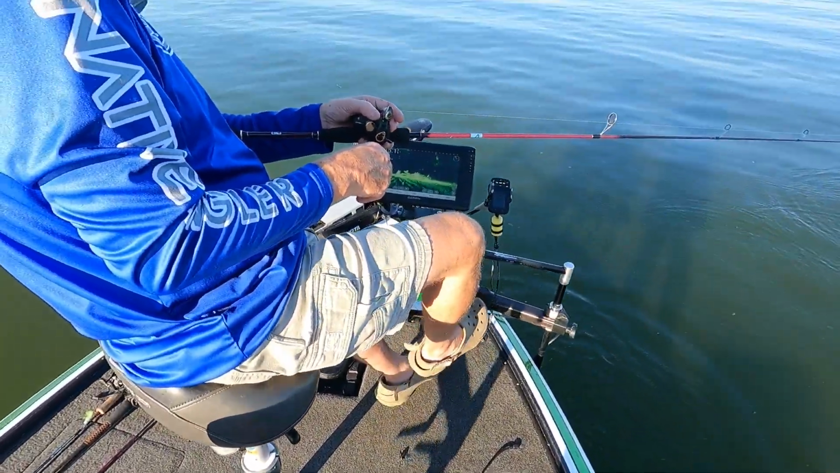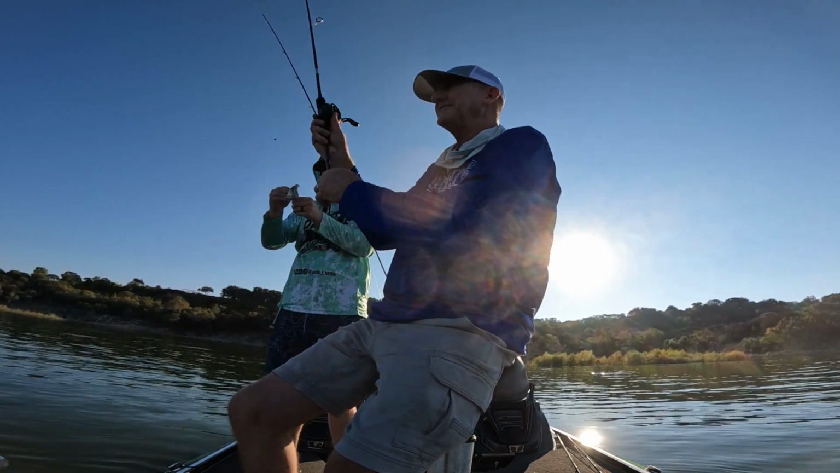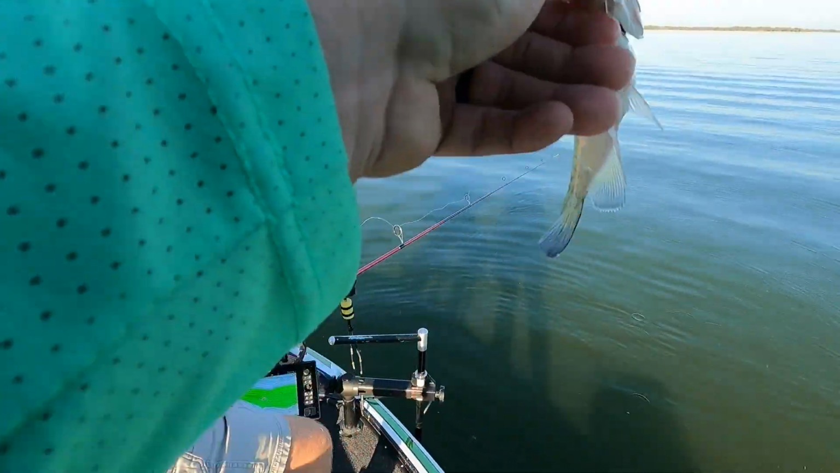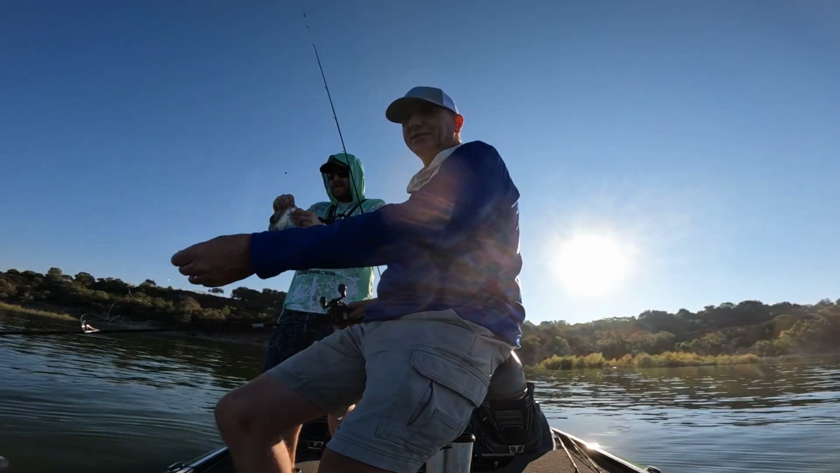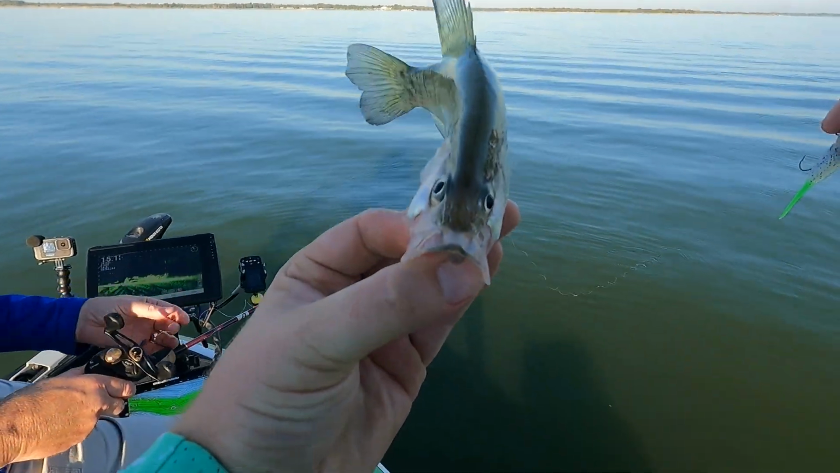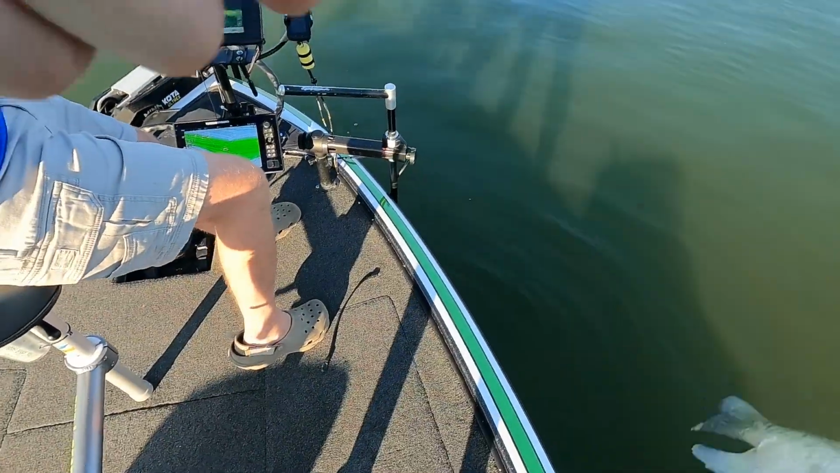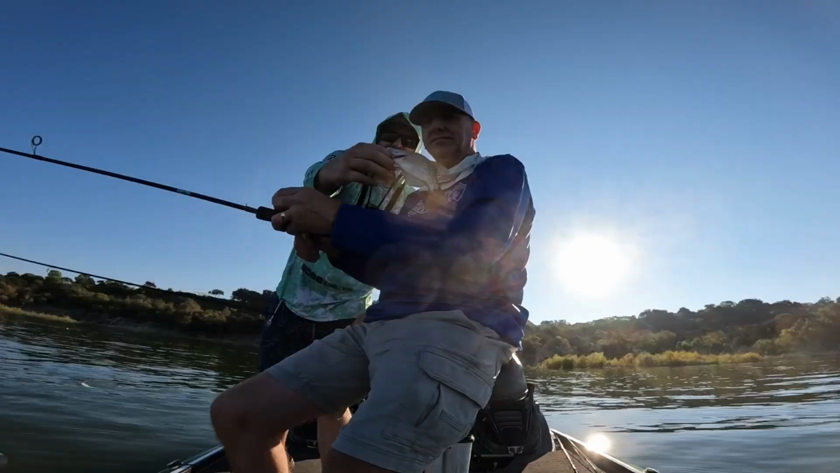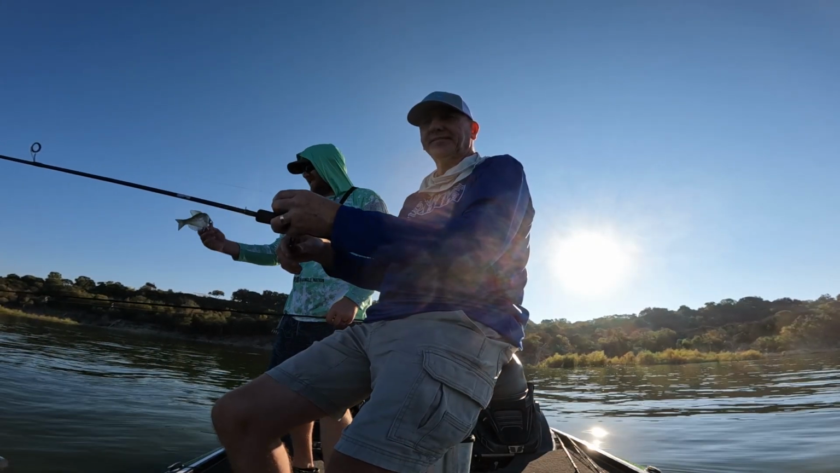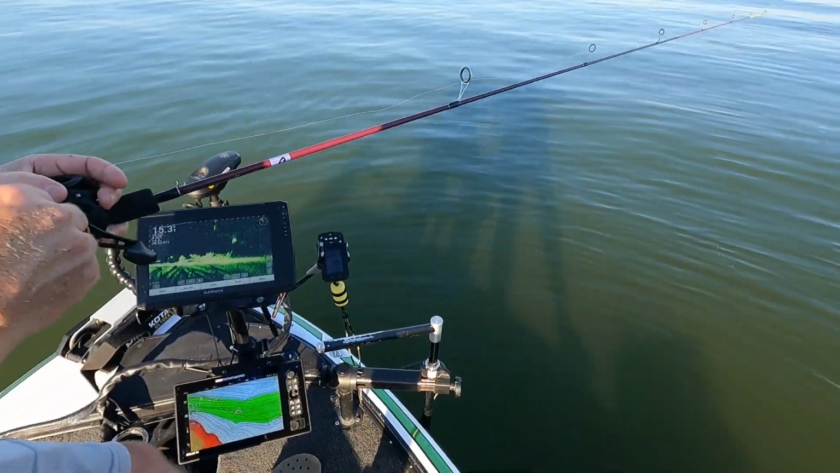Oh, zone 2, spot 4. Hey, that's why they feel like bluegills, because they're about the size of bluegills. Look at that thing. He's like, whoa. Oh, man. Got a little love down there. Yeah. Got a little love. Hey, you switched to rubber and it worked. Let's see.